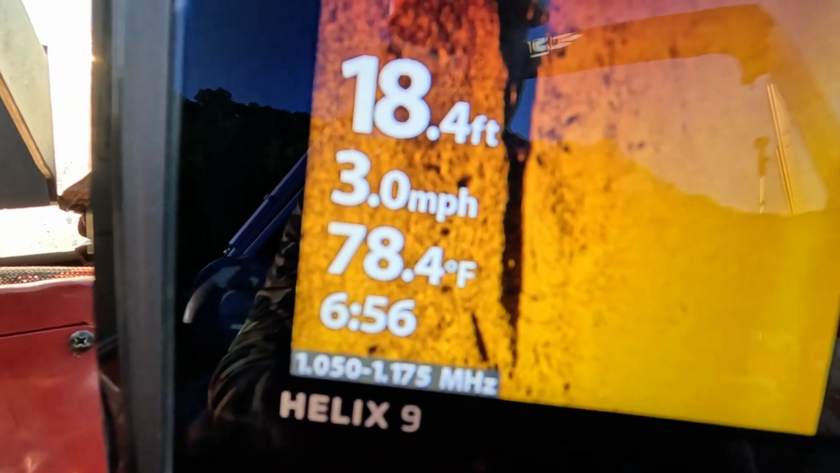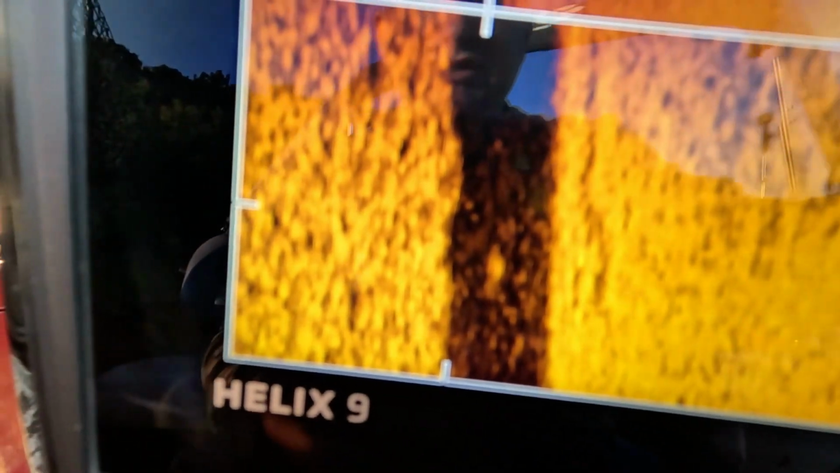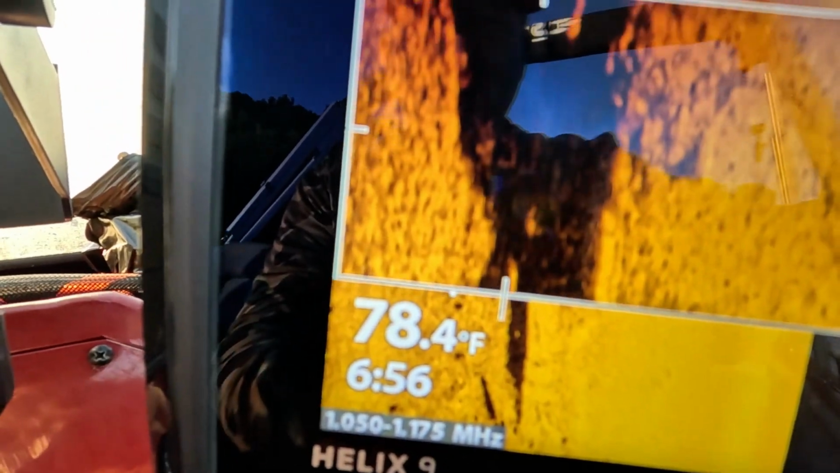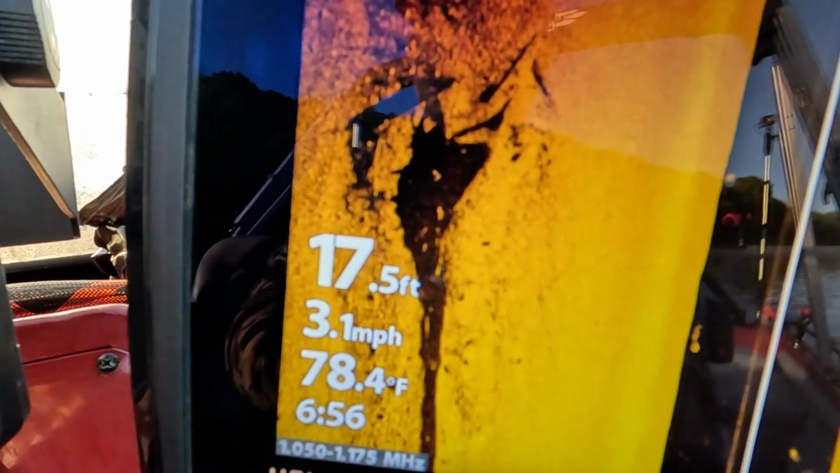And I want to show you something. Down here, there's a small fish tucked in there. I can't really tell if that's a fish or not. There's another fish right there. And those are all tucked in right there on that tree. Now those weren't very big. Nothing major. That is some shallower water, like 17, 18 foot over there. But that little wood tree was holding some fish.